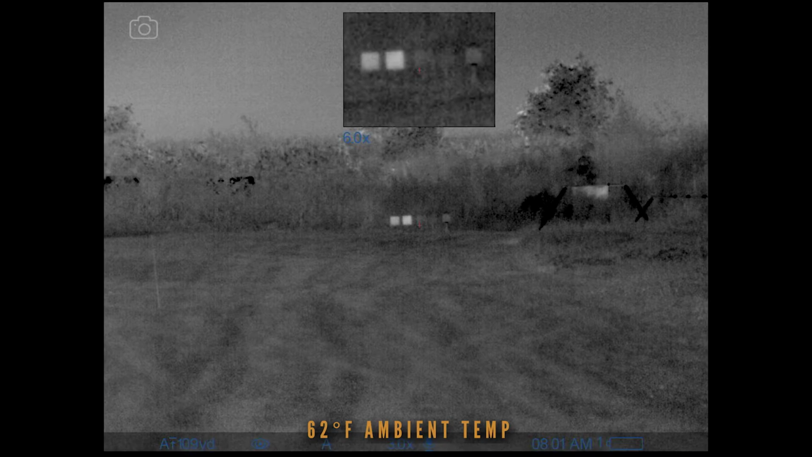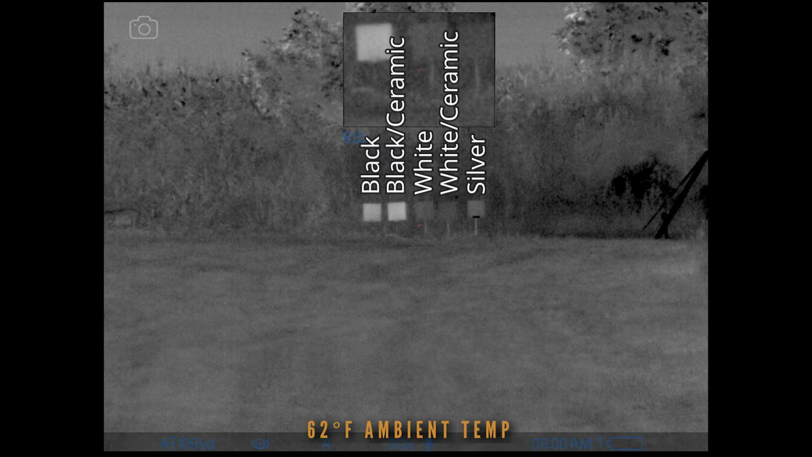All right, so here we've got the first image. This was taken at 8 a.m. The first one is at 100 yards and then the second at 50 yards. You can see on the far left, that's just the normal black paint. And then the second one from the left is with the ceramic. This is actually backwards from what I would have thought these would have looked like.